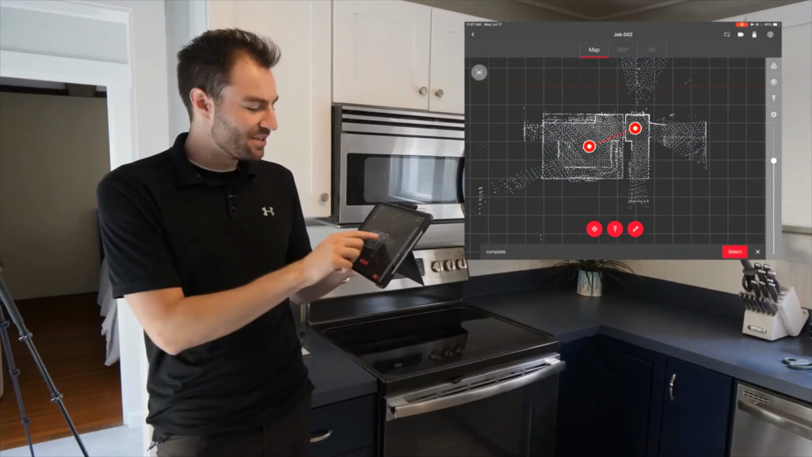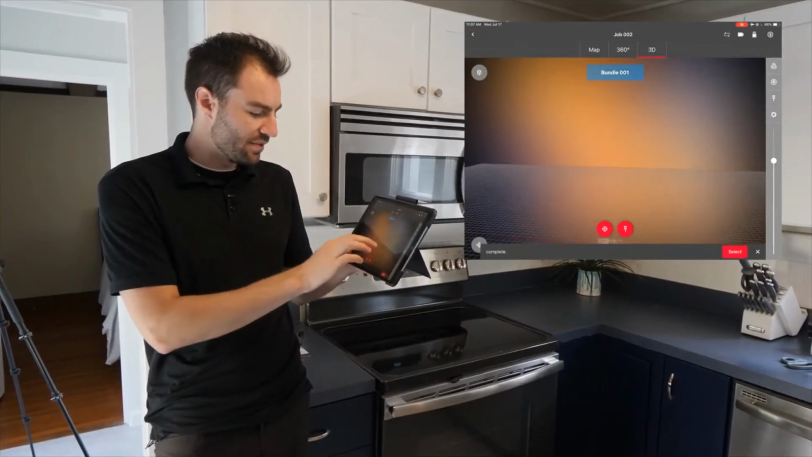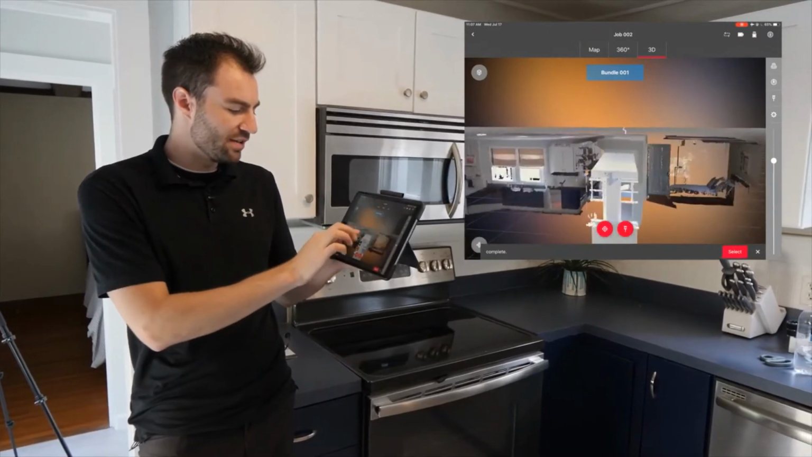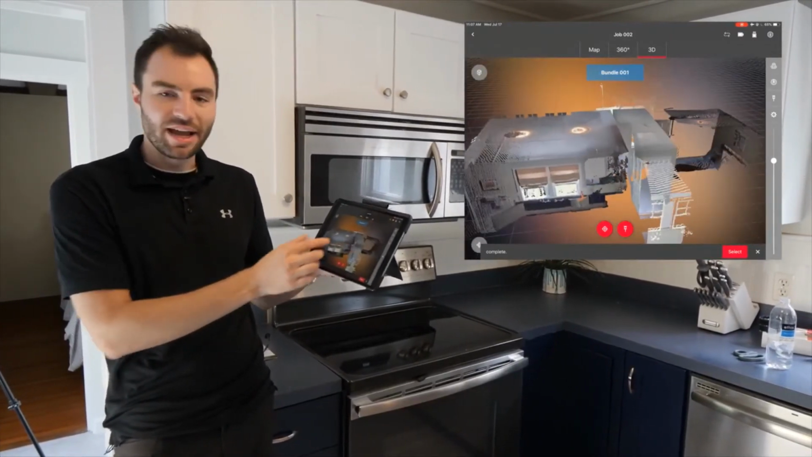Now if I tap on the bundle and I tap 3D, now I can see the whole 3D point cloud bundle. I can navigate around to make sure I've captured what I need to.